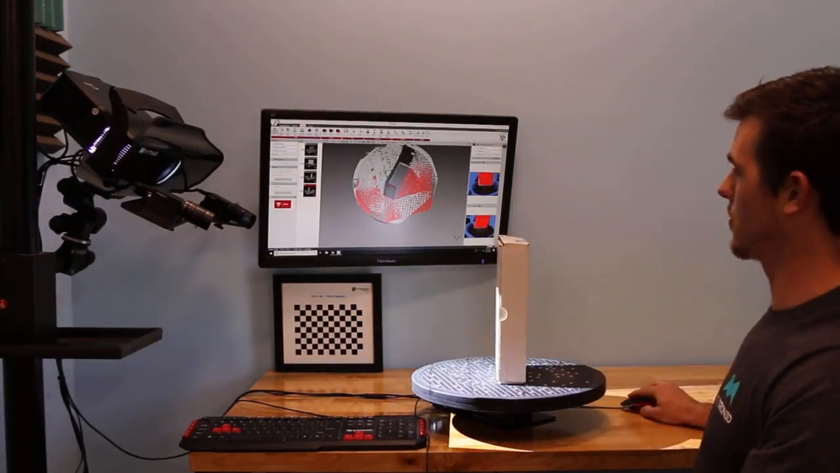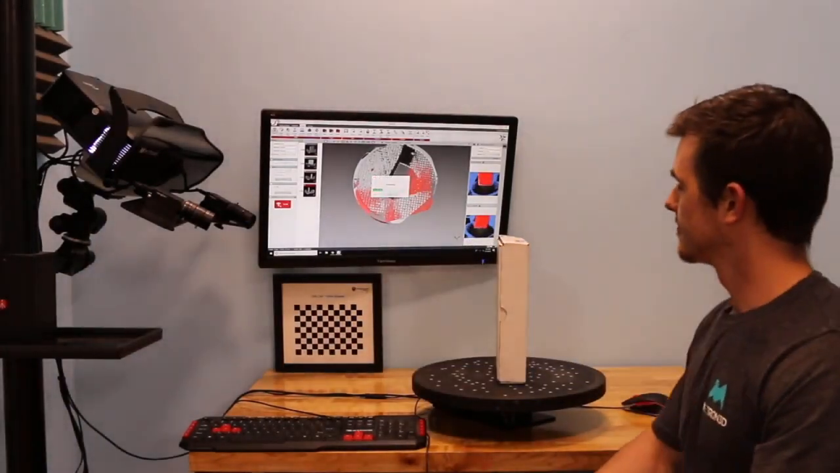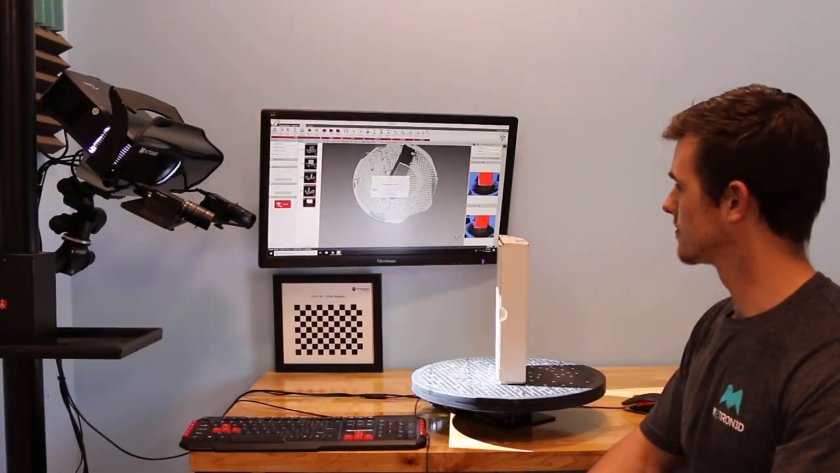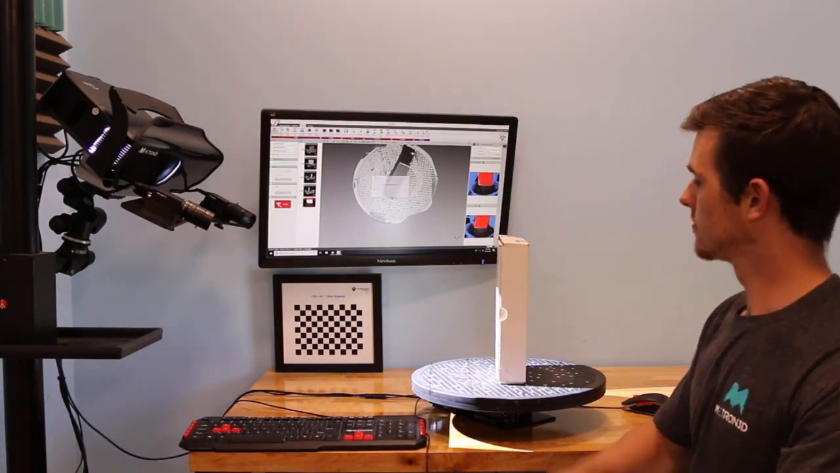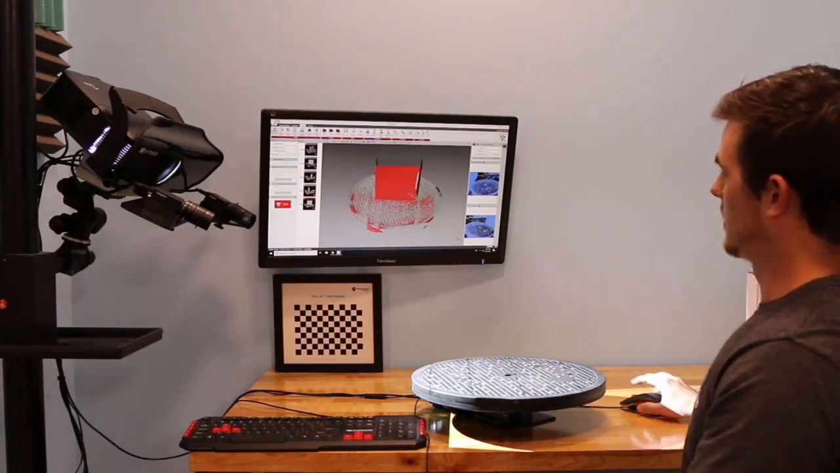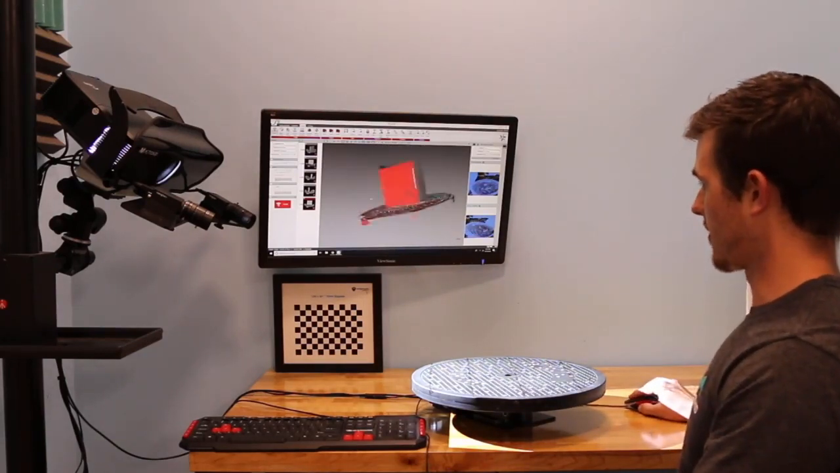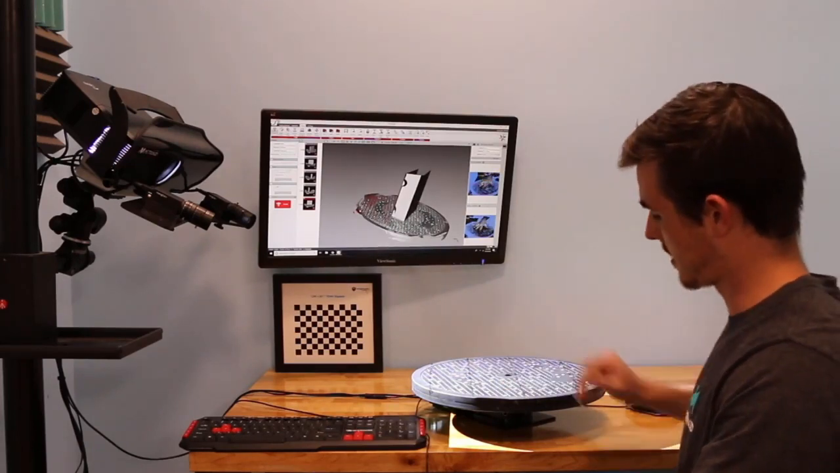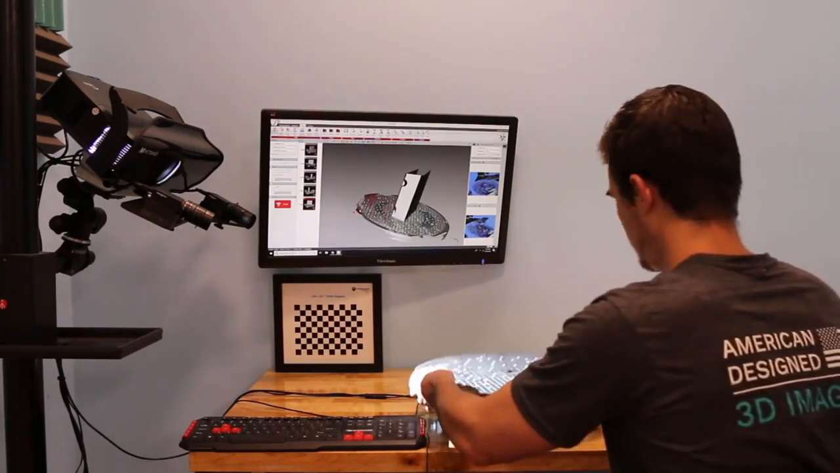And we'll just do one more. Okay, so we have gotten all four sides of our part based on the photogrammetry feature.